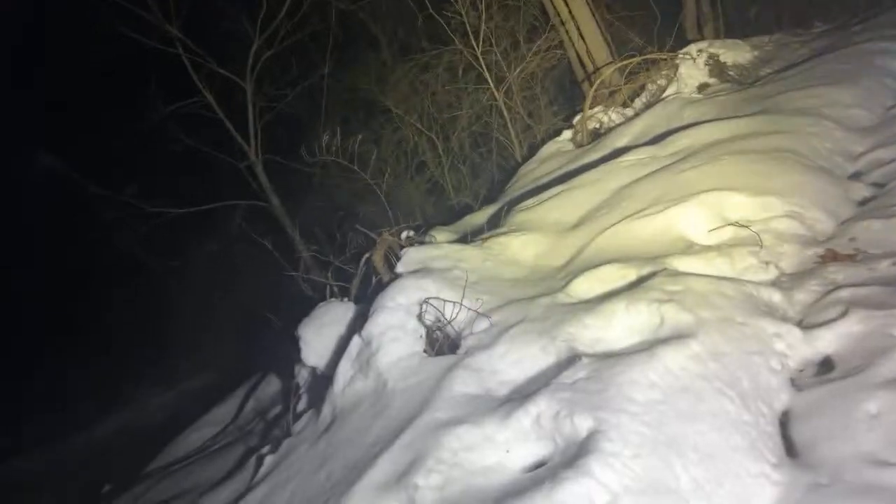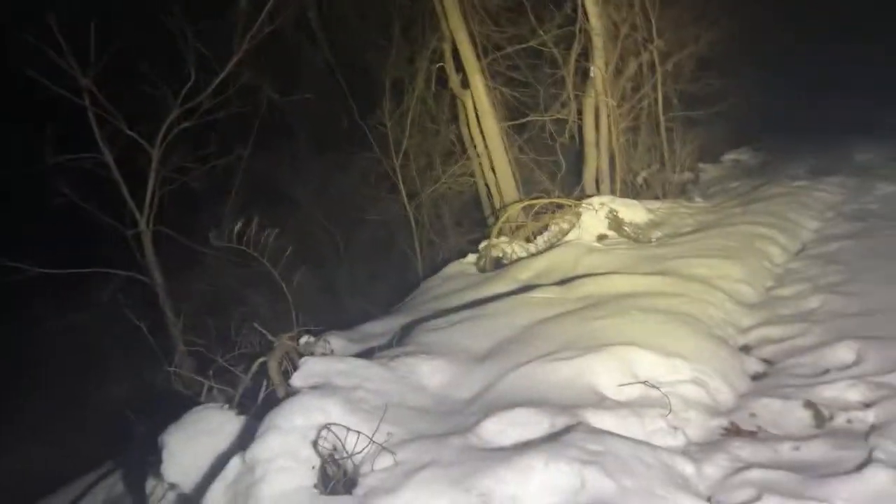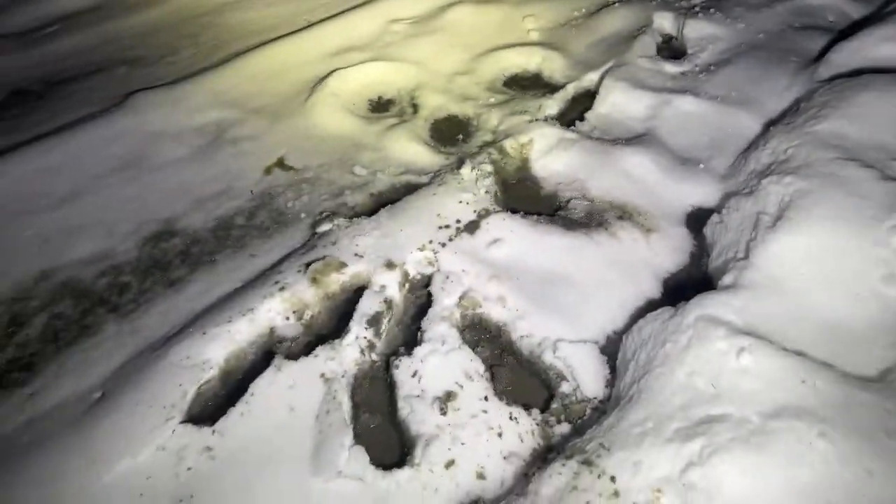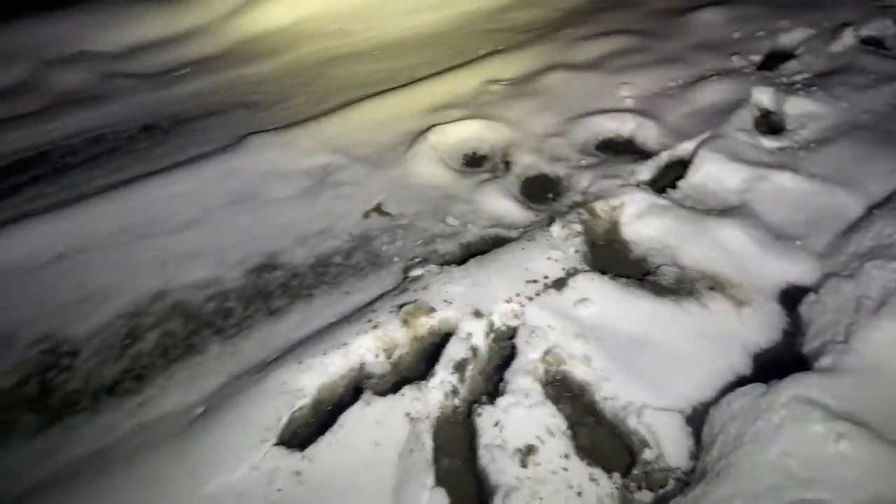Wow, this is deep, and this is like all water. So I'm going in like 2 feet into the water here. I'm gonna have to try and get up on the side here, because I'm not making it through there. I'm sticking. Okay.